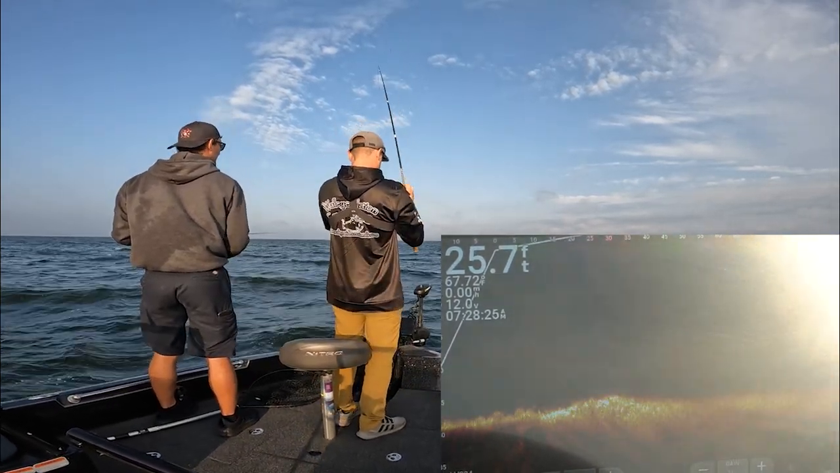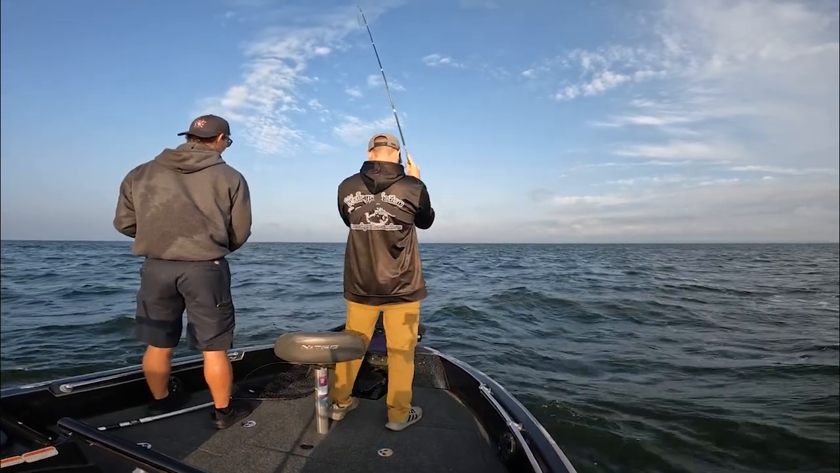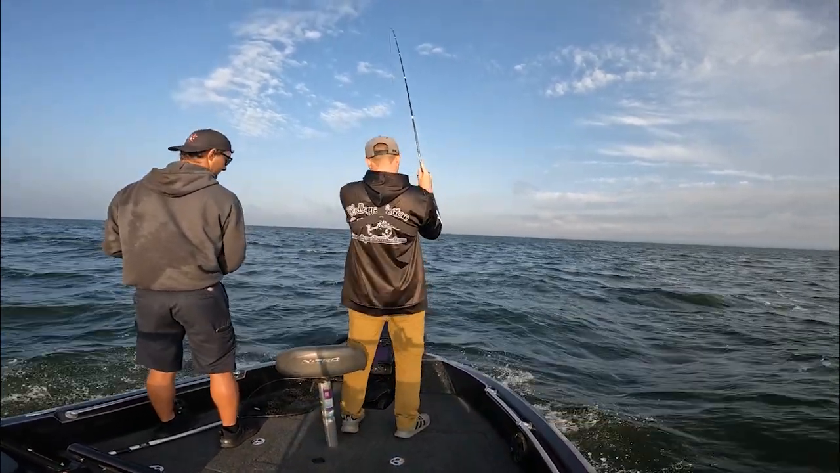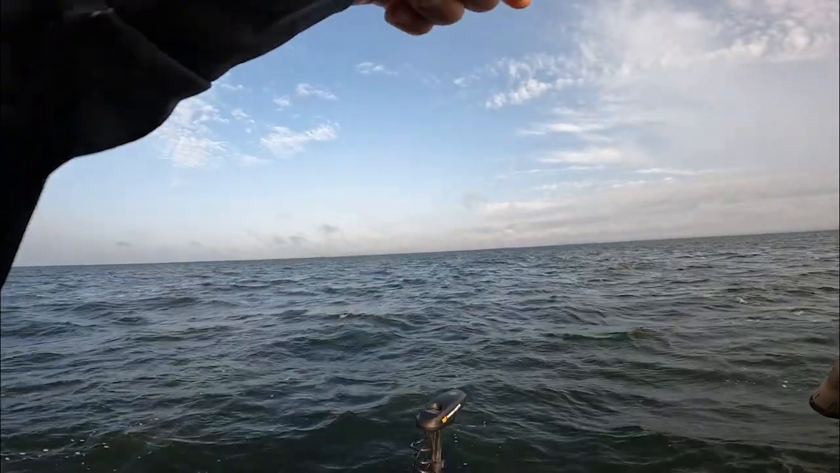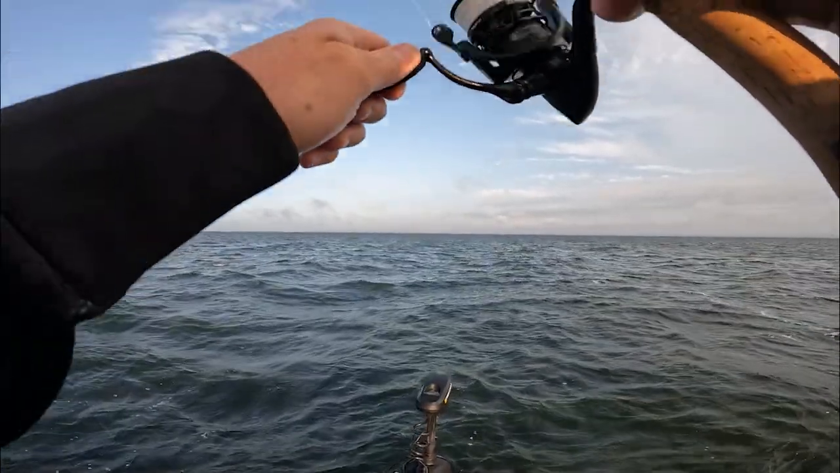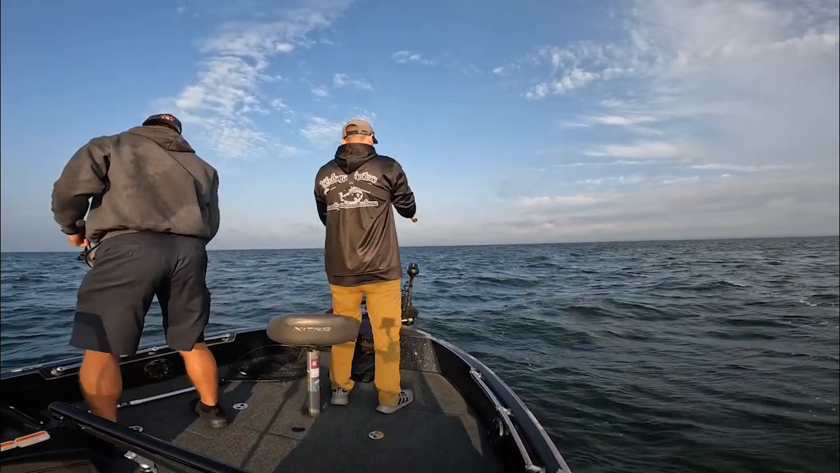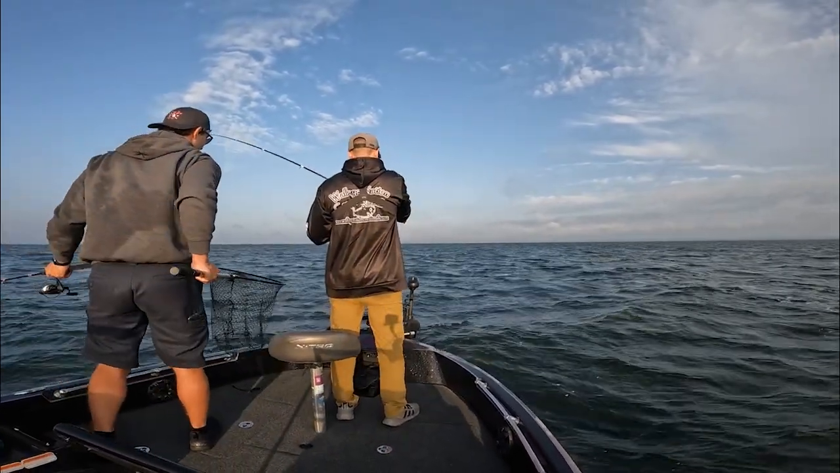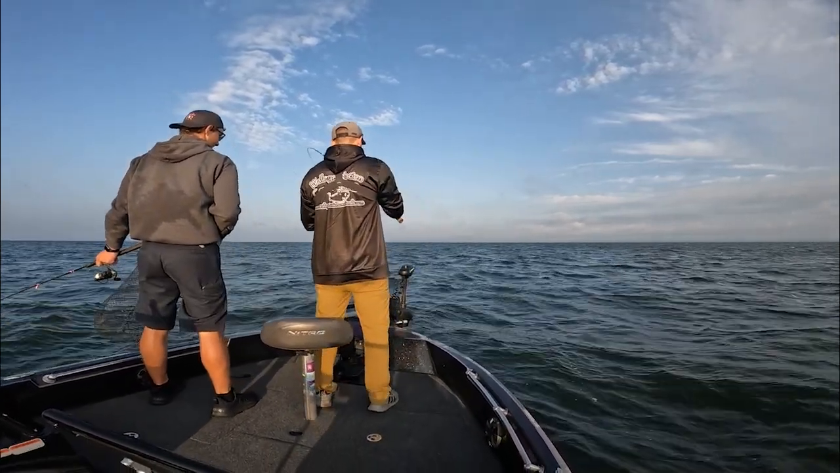There we go. Nice. This one feels better. Cast it right into that group. I don't think I've fouled up a cast yet this morning. Just by simply doing that sweeping motion, keeping that weight of the bait in front of the worm, getting it where it needs to be, and it's putting fish in the boat.